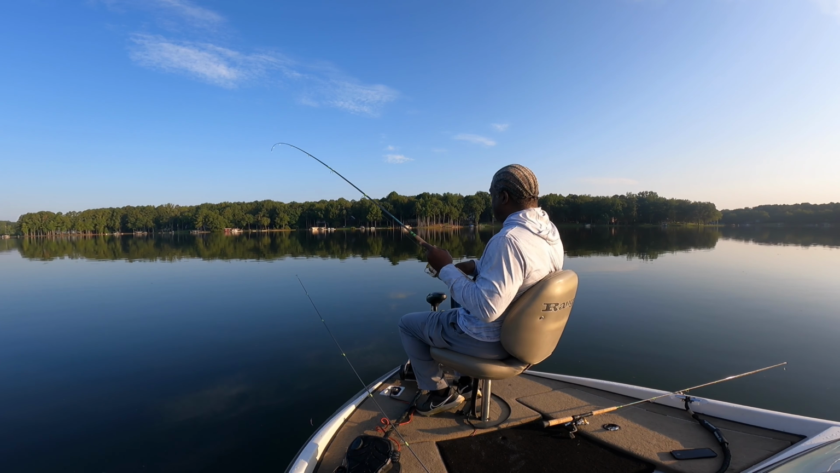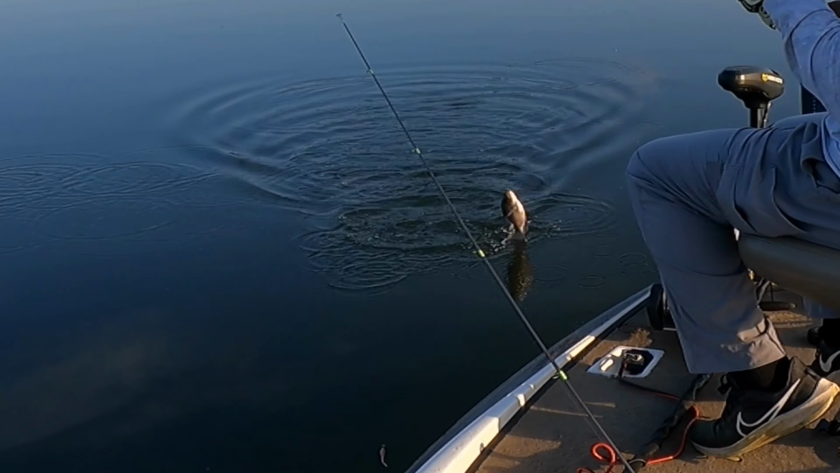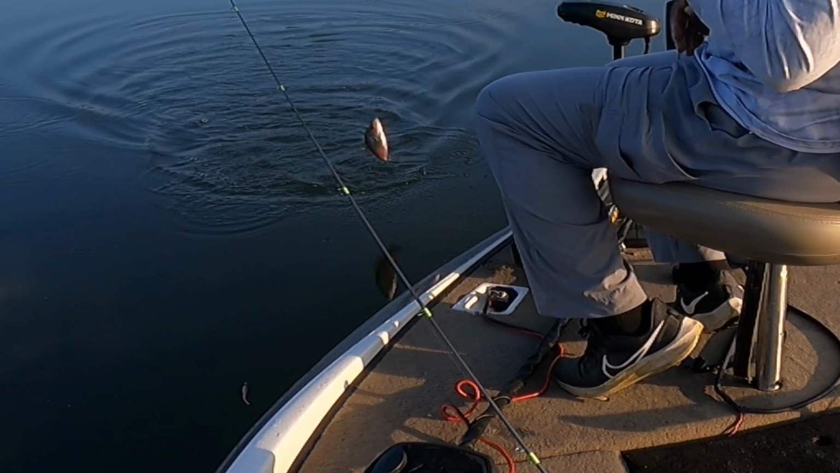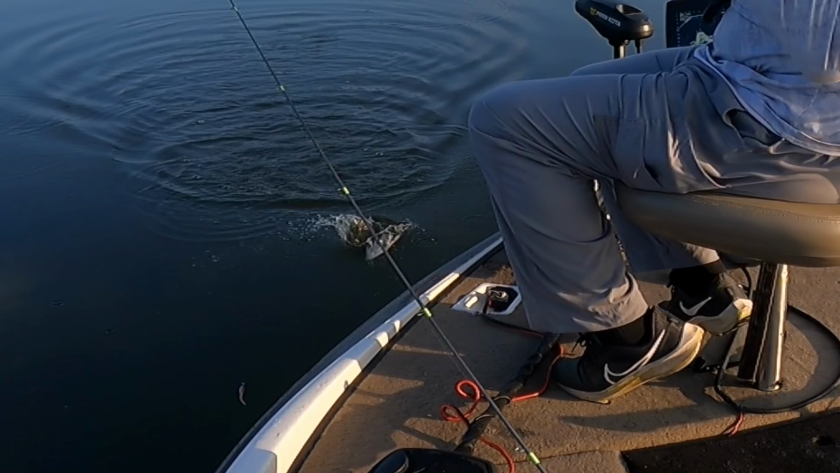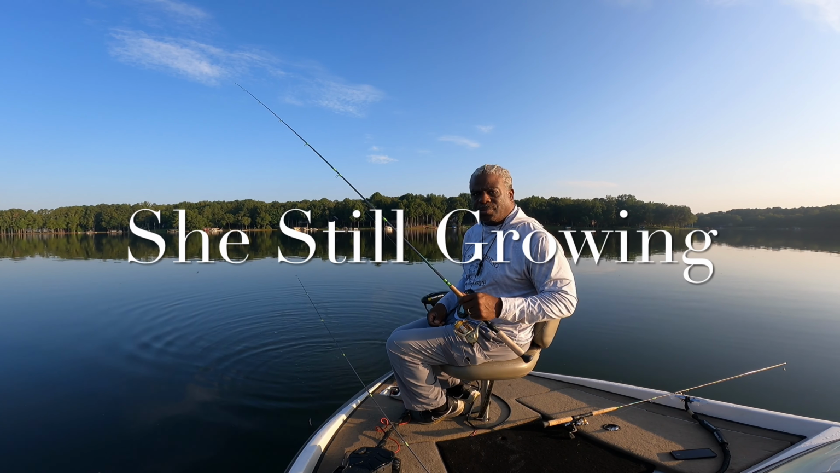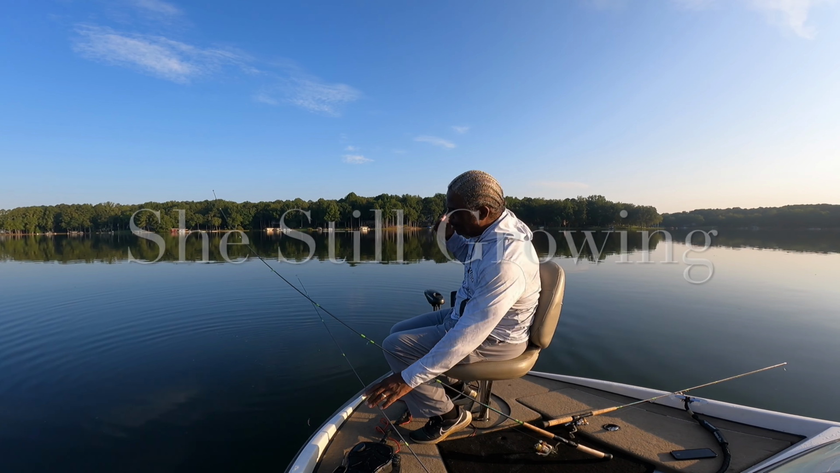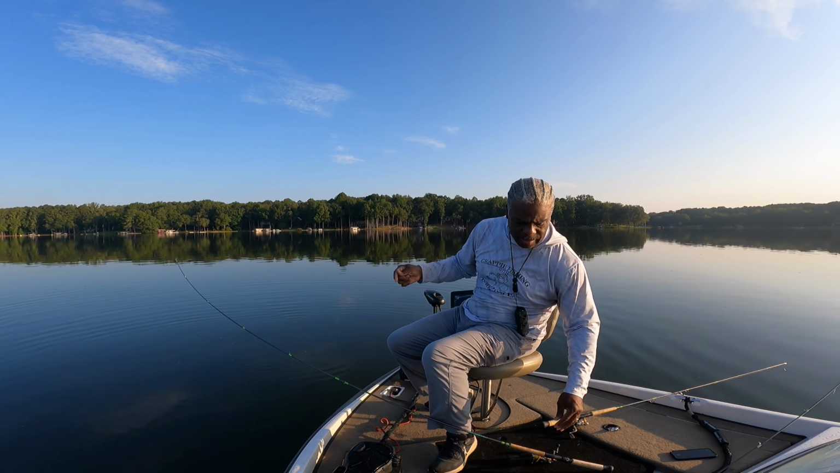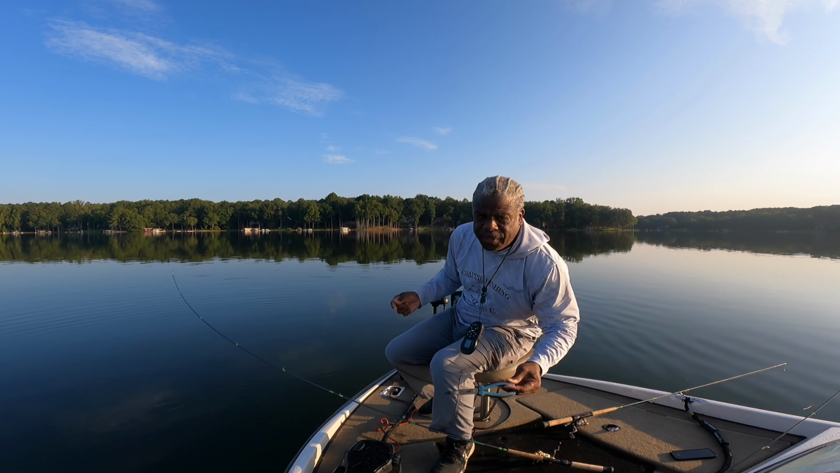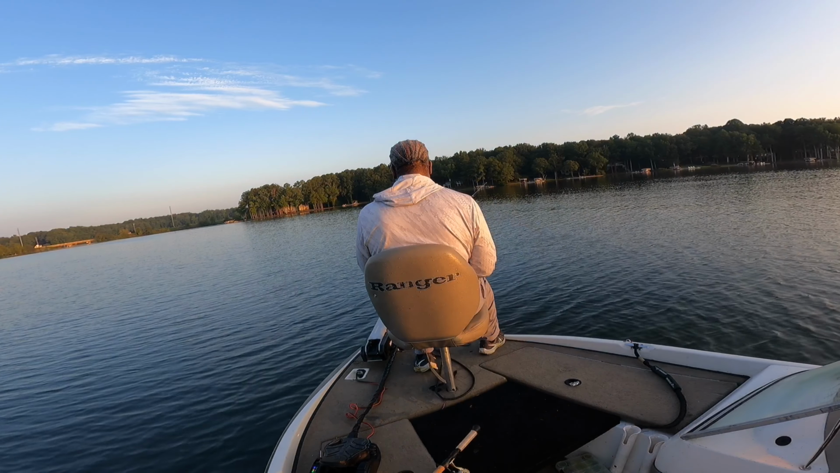That one hit mosquito. She is gonna make the cut. Oh crap! She's still growing. God dog it, folks. I said I was gonna cut my tag off. I'm gonna go ahead and cut it now while I done missed the fish. She's still growing, folks. She's still growing.